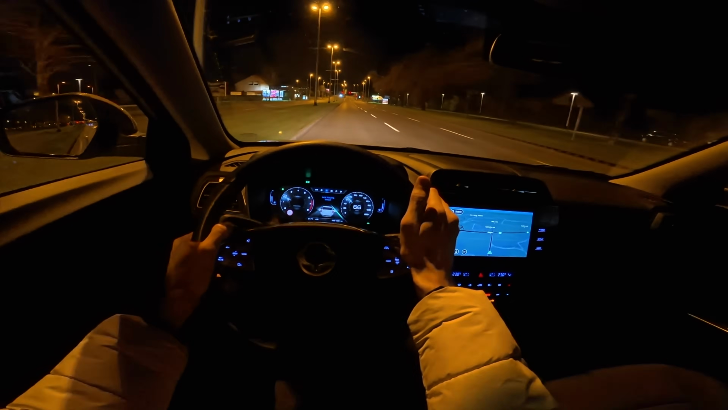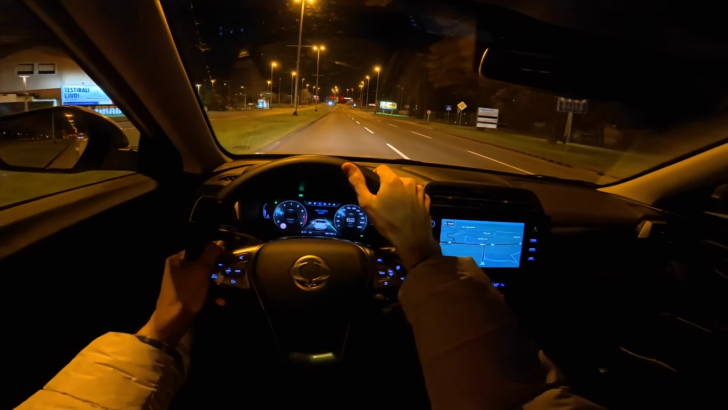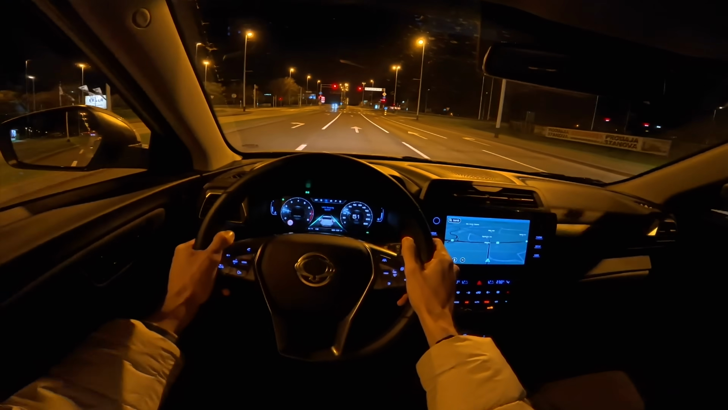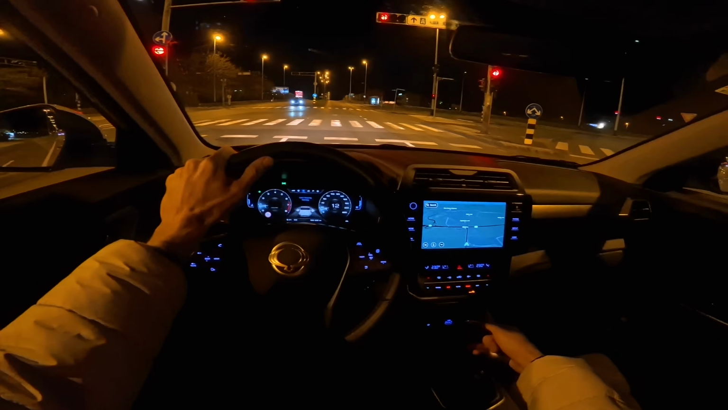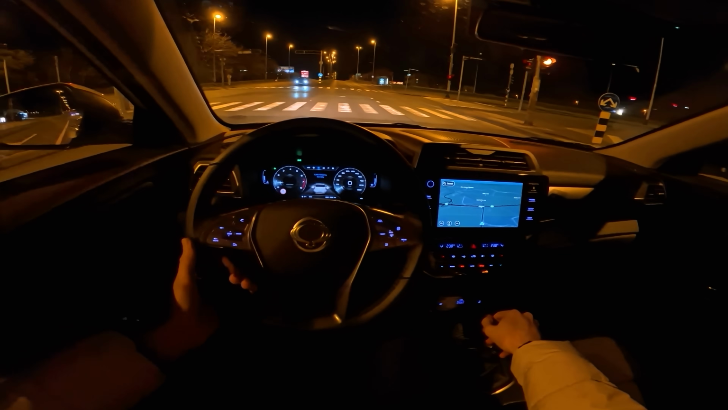Now the brakes on this car, not super aggressive, but when you press them hard, they really grip. And steering is like not too soft and not too hard. Now I haven't really checked. I'm gonna switch to sport mode now on the highway.